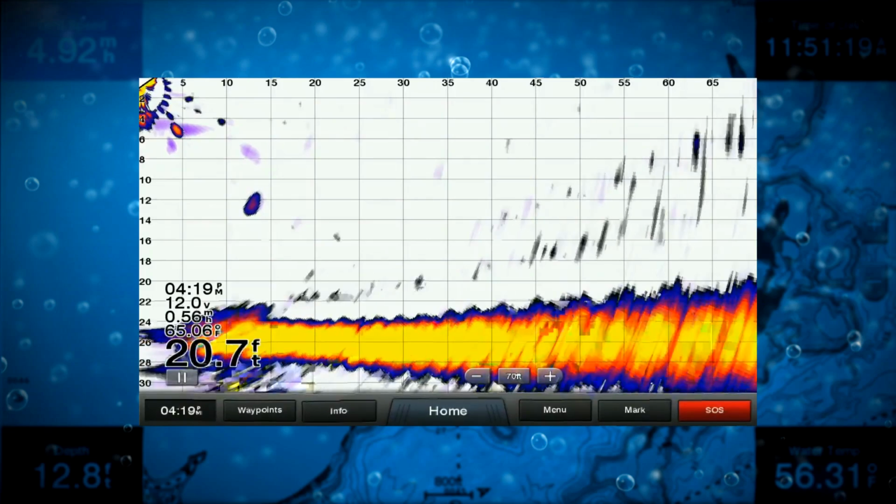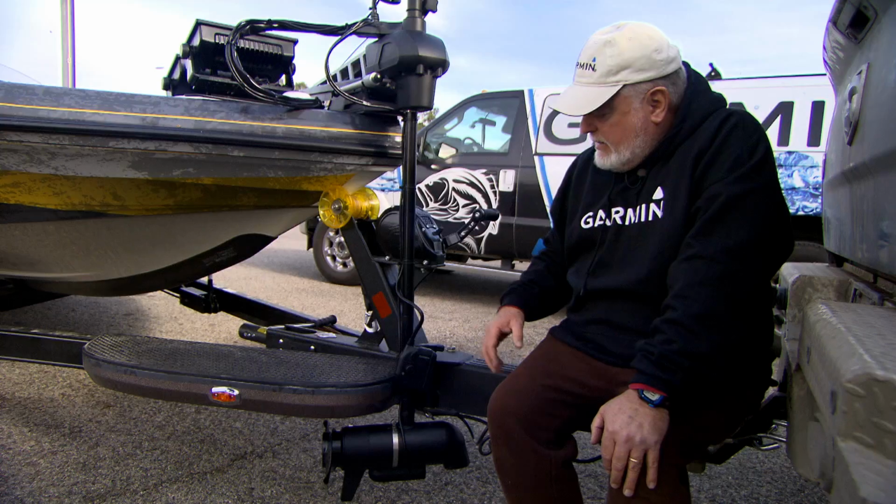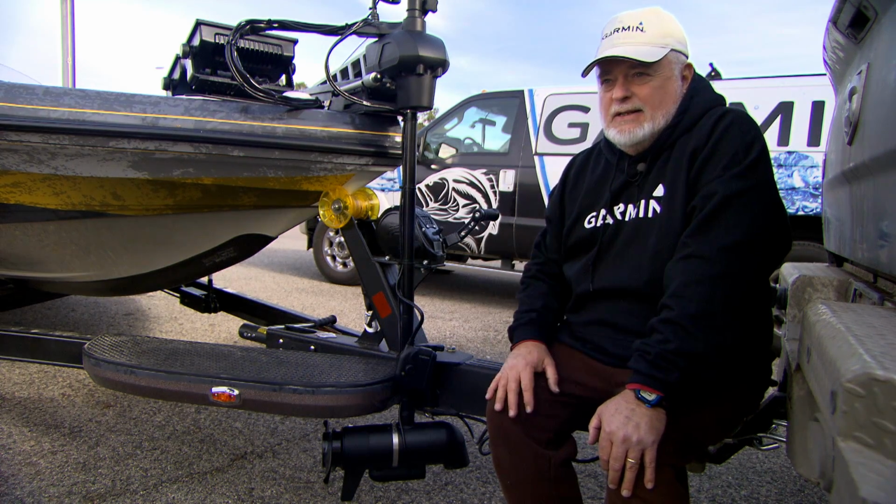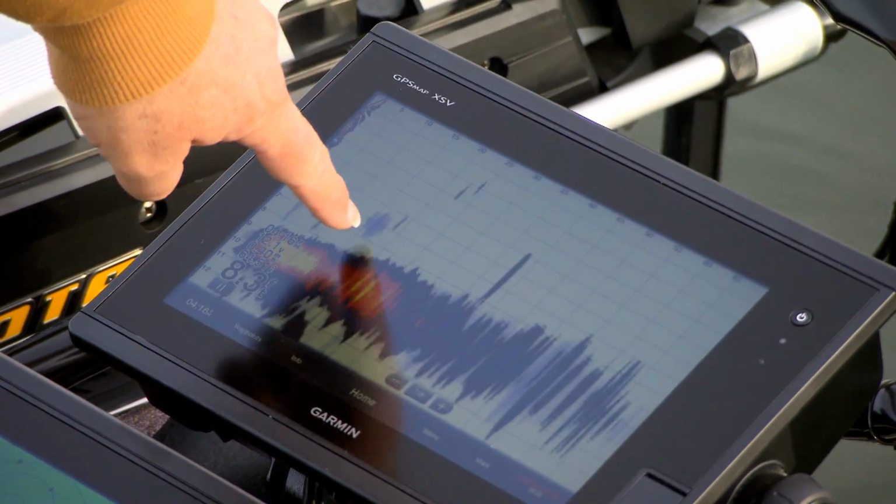And that's it. I mean, that's pretty much what you want to do there. Really, really good technology. It's great for crappie guys, catfish guys, bass guys, anything you are, this technology can make you better.